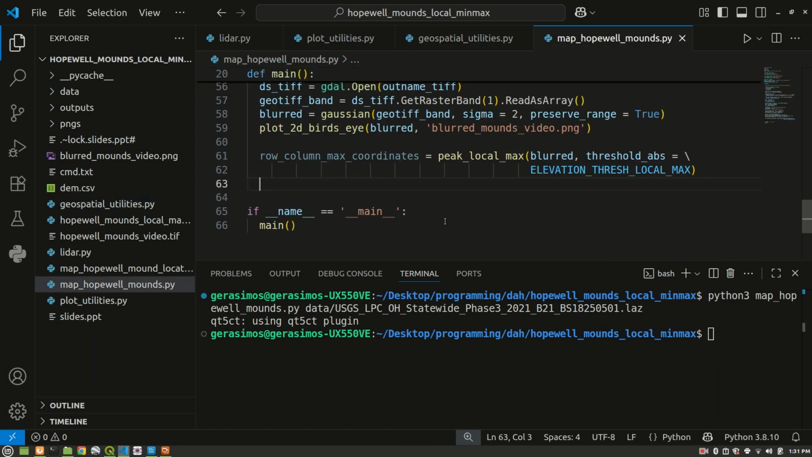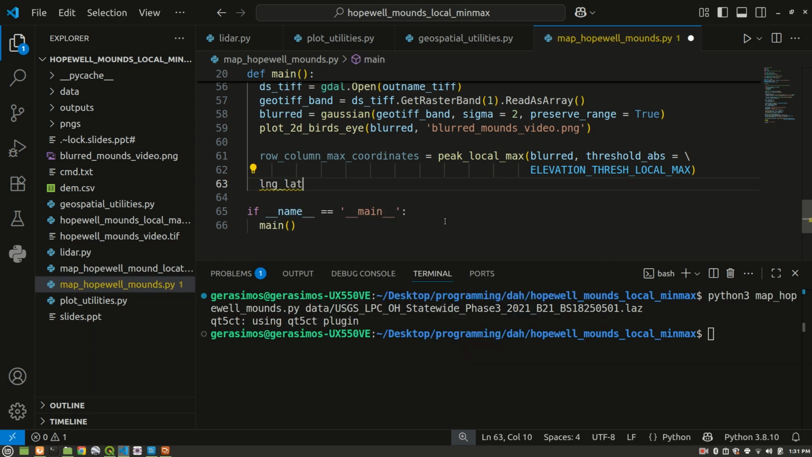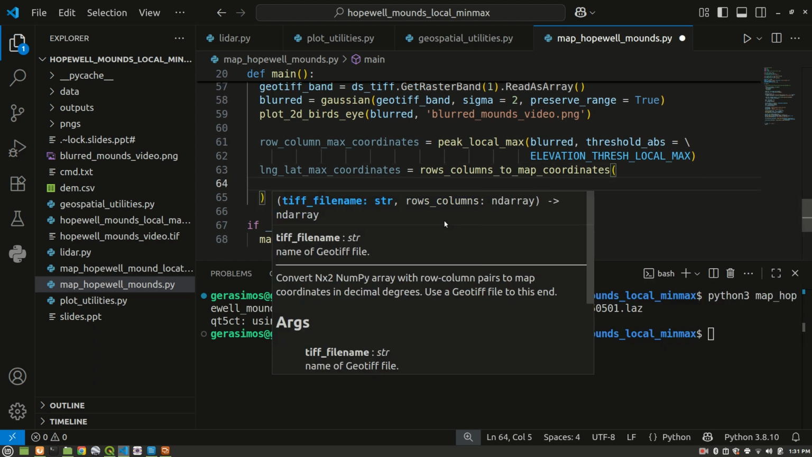So, we're going to say here, longitude, latitude, max coordinates, it's going to be equal to rows columns to map coordinates, the function I just showed you. We're going to pass in our GeoTIFF file name.